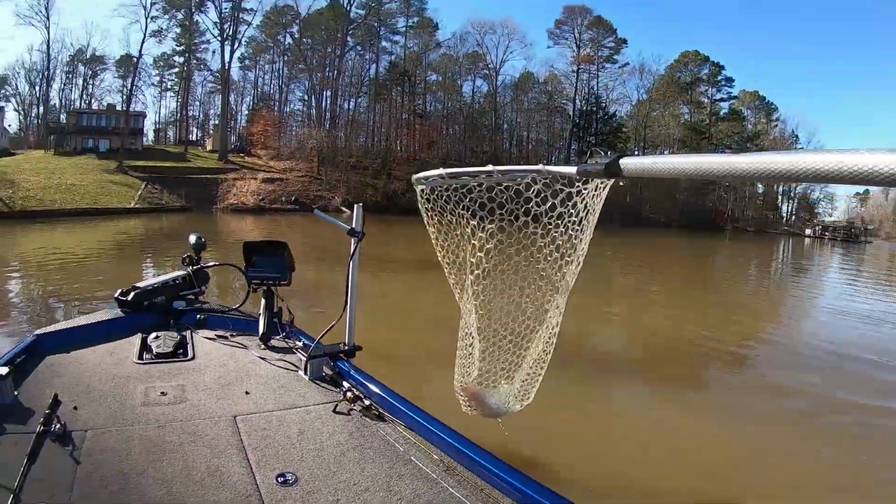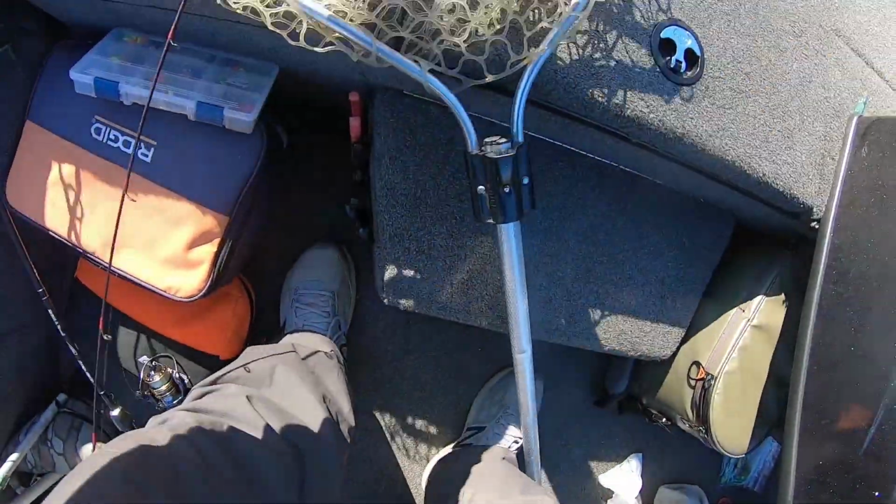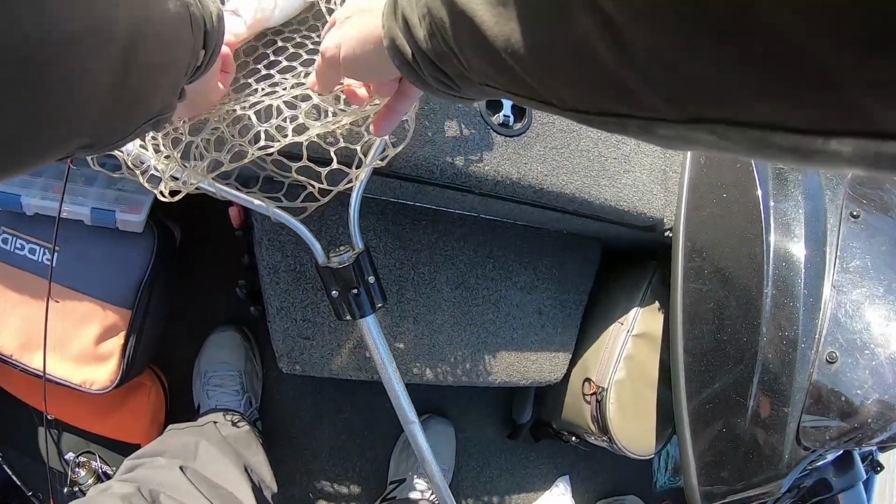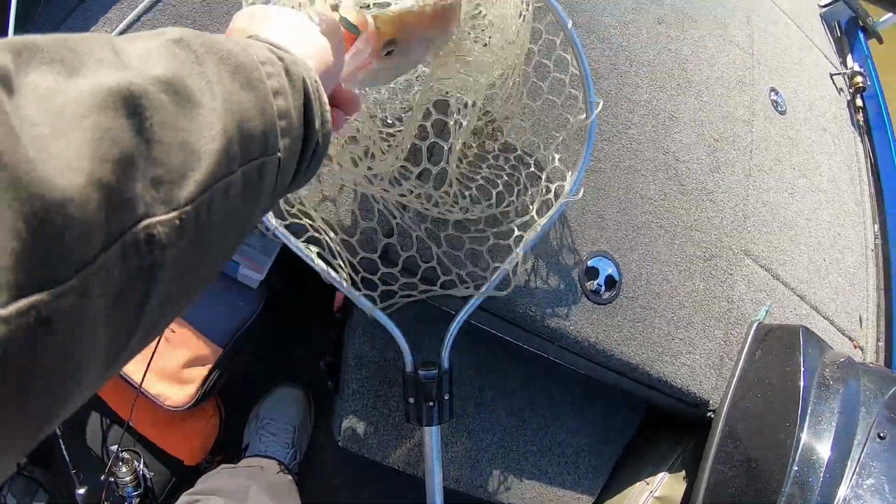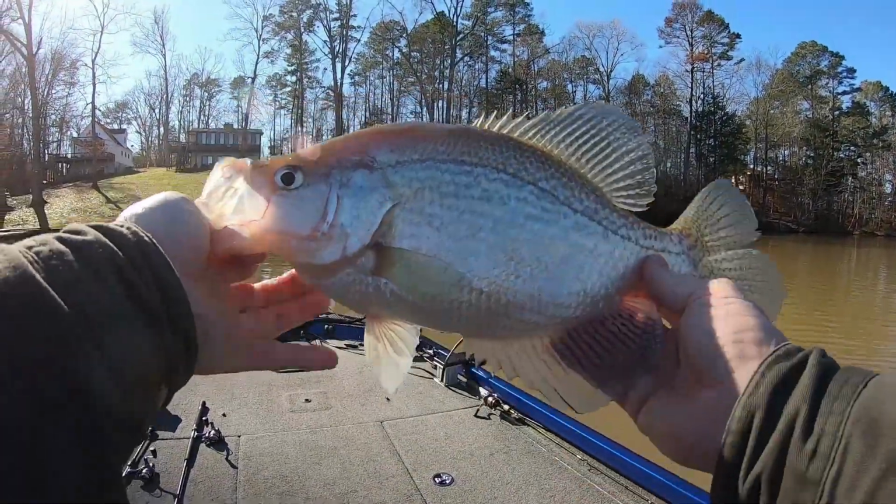I'm going to show you. Bam. Wow, this is a 2-pounder here, guys. We're going to weigh him. Wow, this is a big one. Yeah, this is a big one. Come on. Woohoo! I'm sure y'all recording. What do y'all think of that one?